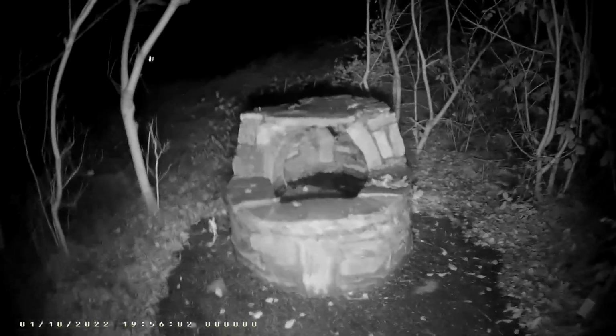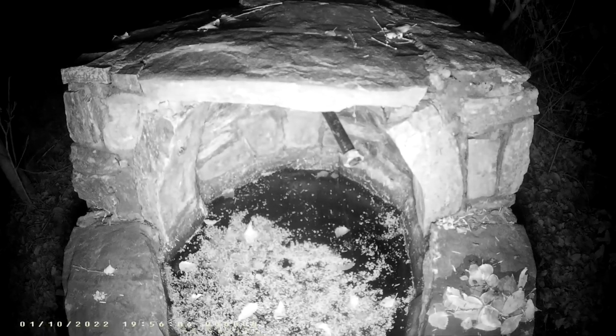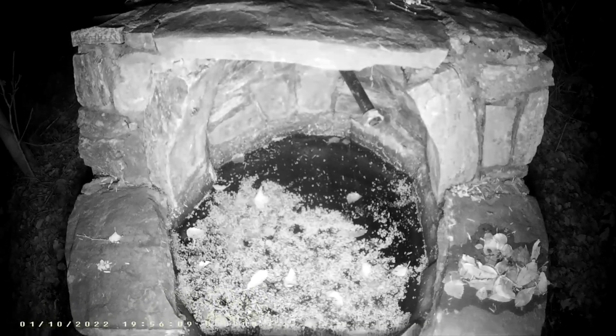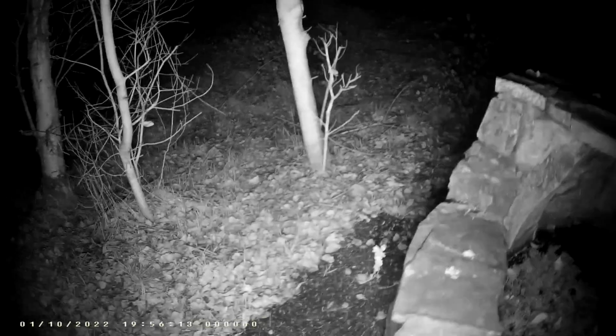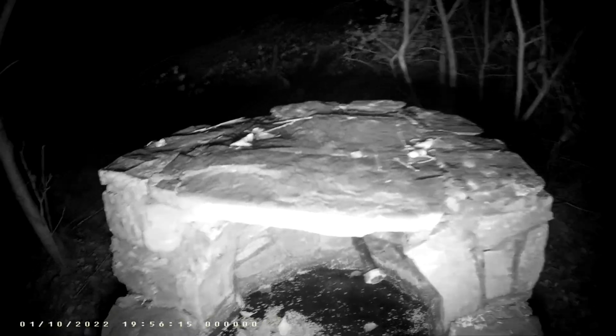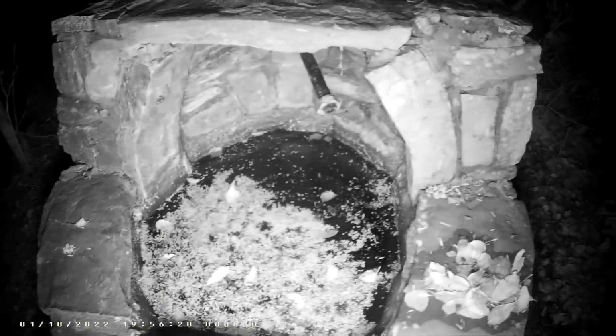There's a bit of a well here where there's a water supply to it, but I don't fancy drinking out of that, to be honest with you. Sometimes there's prayer cards and money and medals left at the side of it.